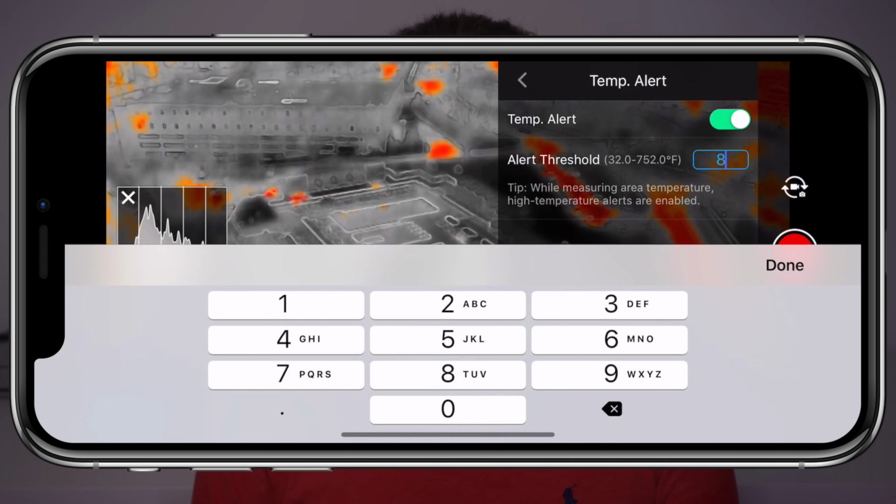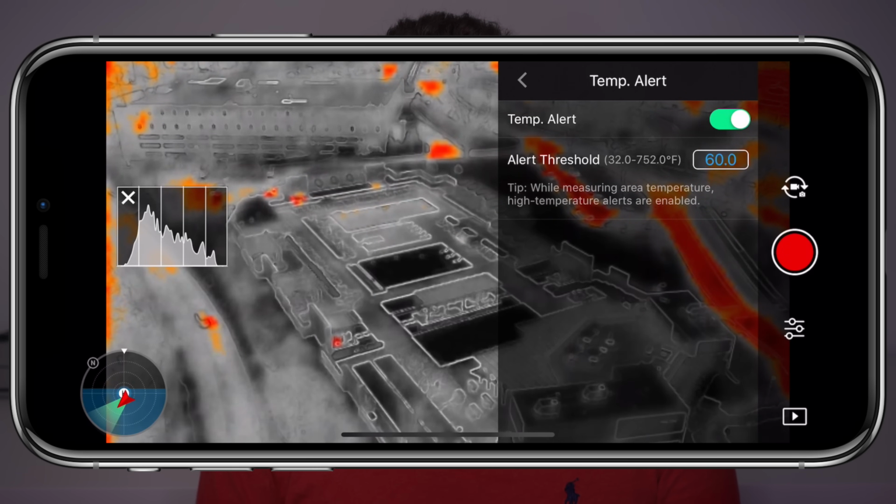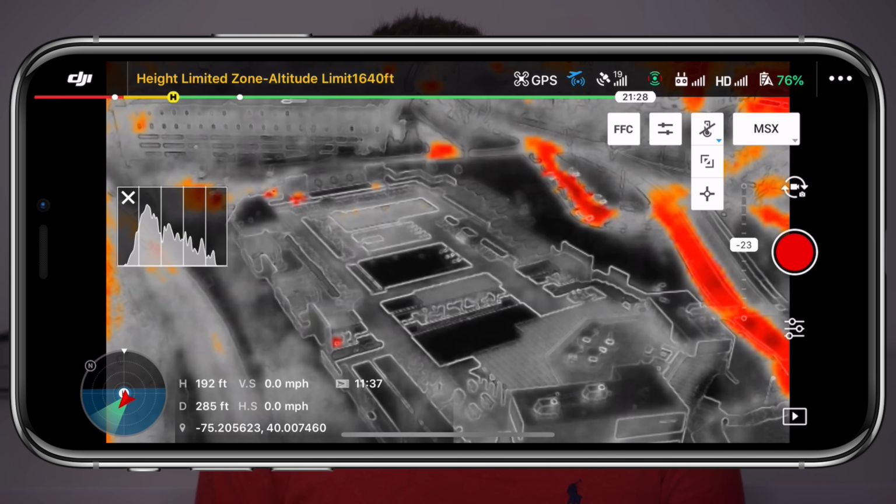After Isotherm, we have Temperature Alert, which allows you to set a certain temperature to look out for. If we're taking a thermal measurement of an area and a temperature exceeds this limit, we get a warning on the bottom of the screen as well as an audible chirp that comes through the device.